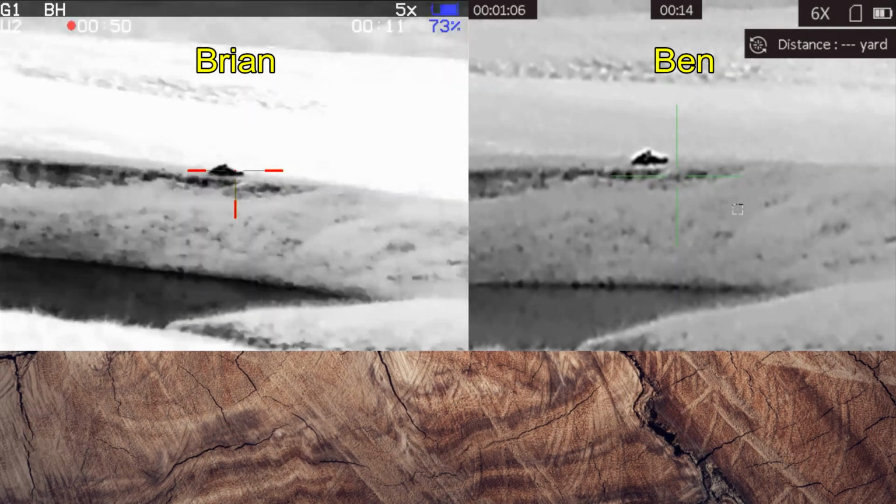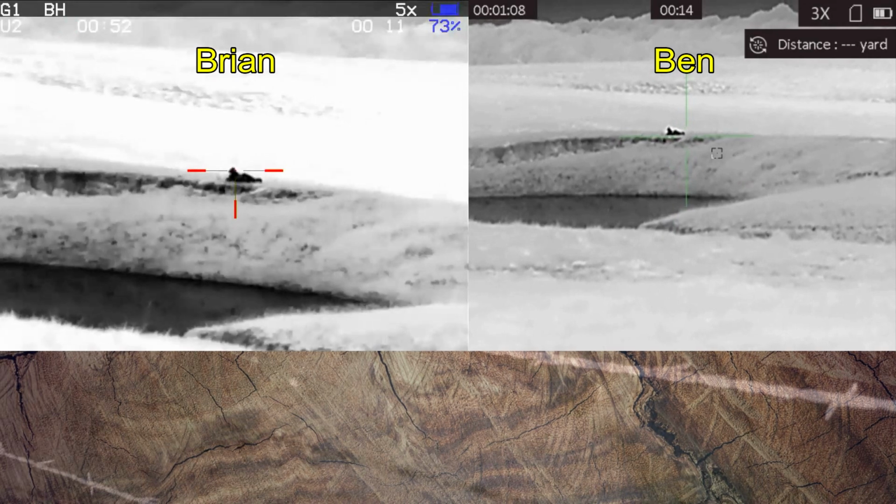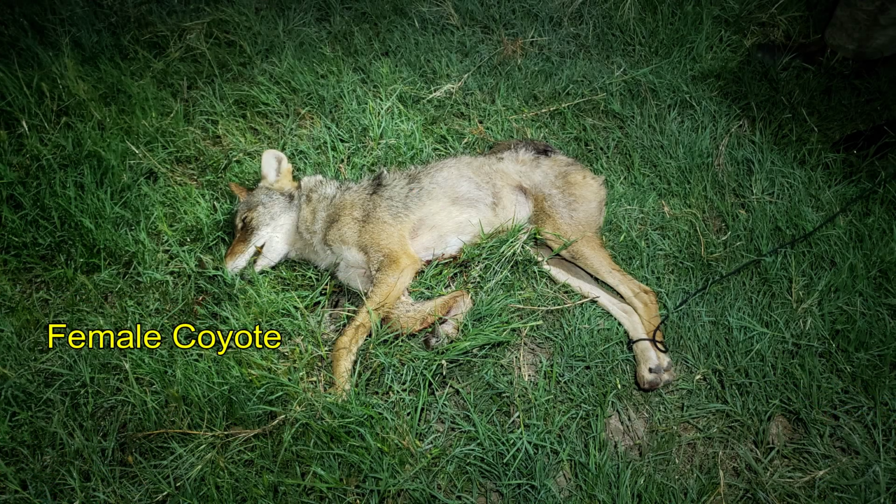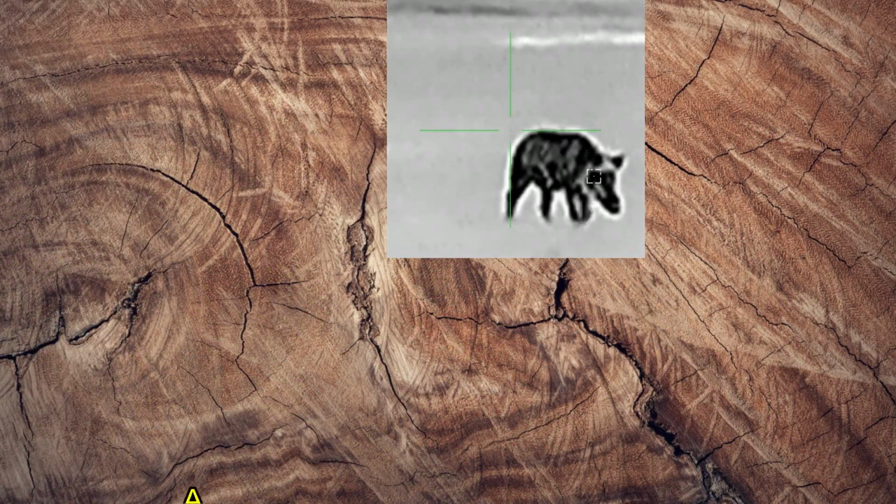Safe. Safe. Nice shooting. As it had rained earlier in the day, I didn't know how wet the field was. Ben volunteered to go under the fence and drag the coyote all the way back. She turned out to be a nice little female.